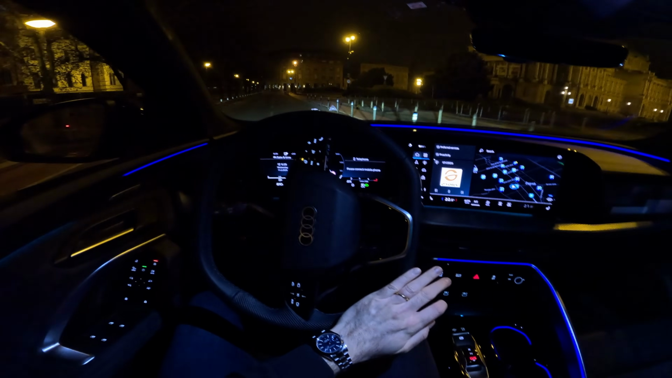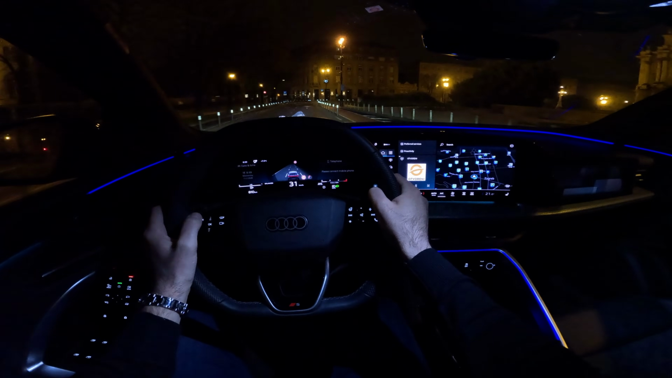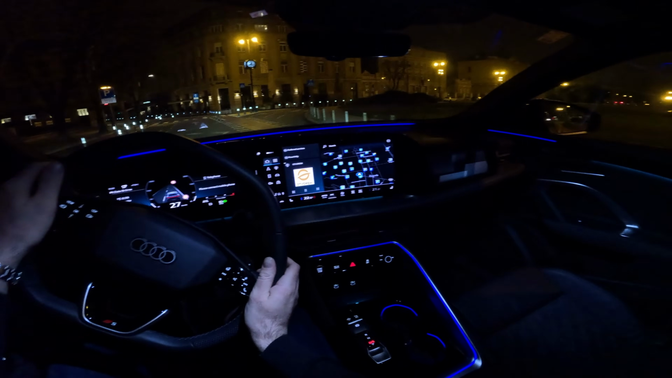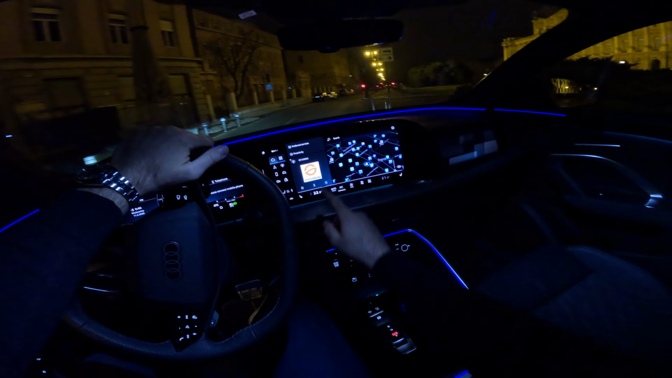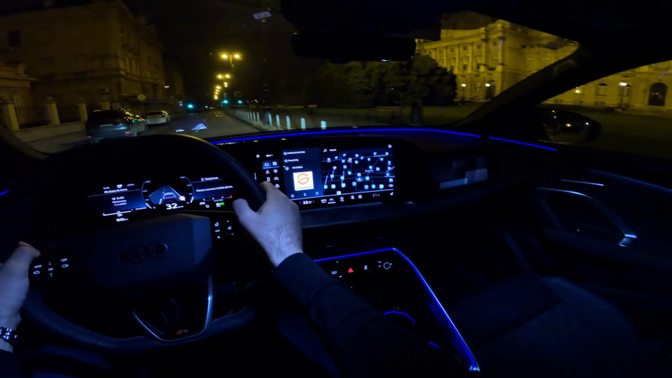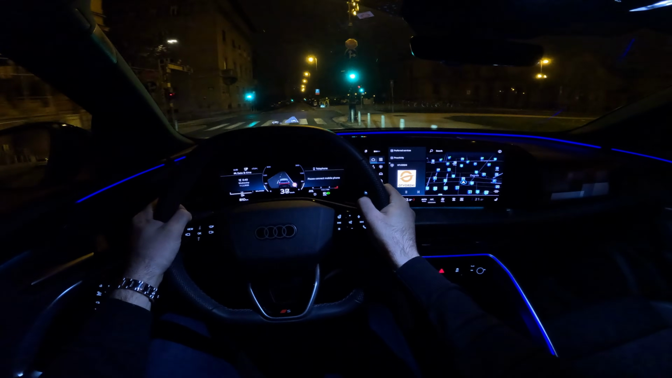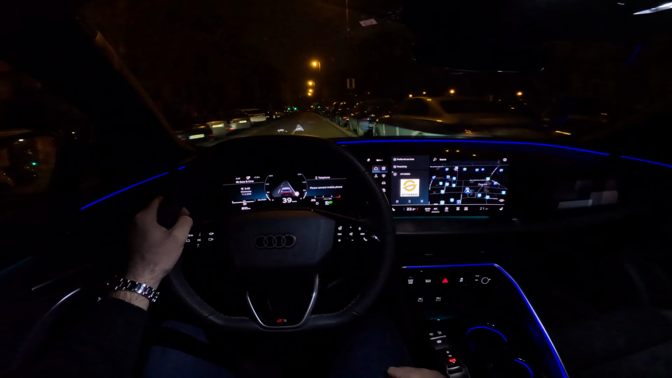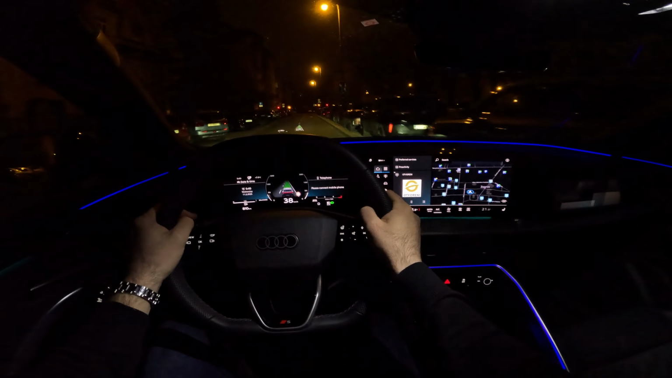And now we are driving through my hometown of Zagreb, and you can see the beautiful layout in front of us. Digital cockpit, you can change the views here. Also when you change the driving modes, you have a bit of a different layout in front of you. I will show you that as well. And yeah, the middle MMI touchscreen, 14.5-inch screen, and the optional passenger screen, 10.1-inch screen. And this beautiful layout in front of us really makes you just want to drive and drive, you know, whole night, because the ambient lights, the screens, everything looks so nice.